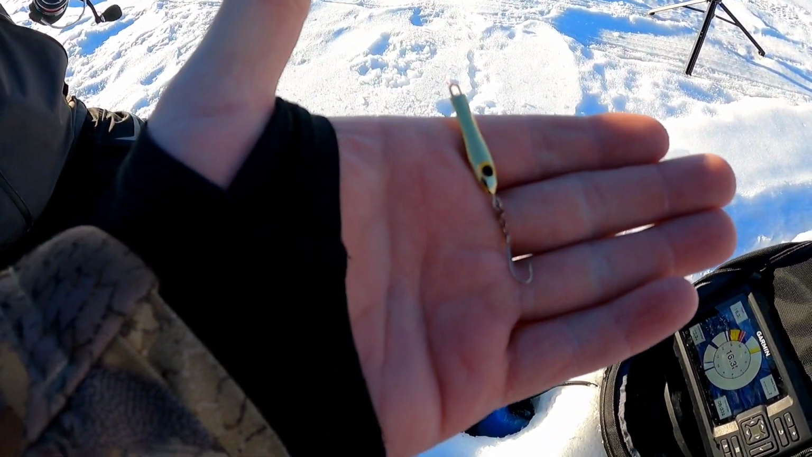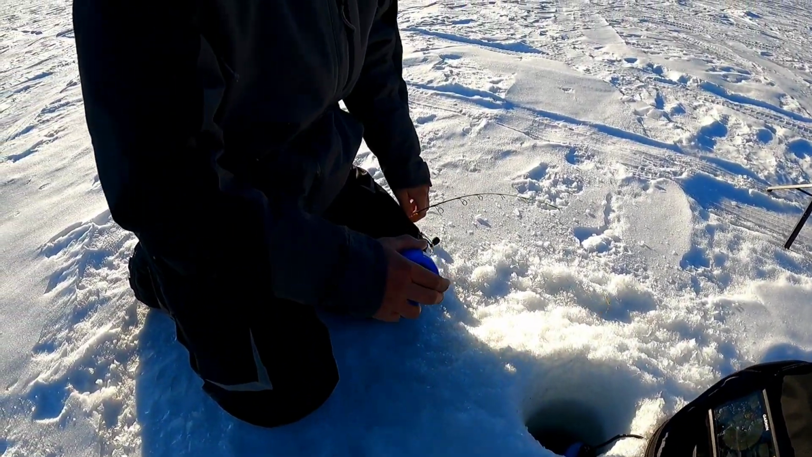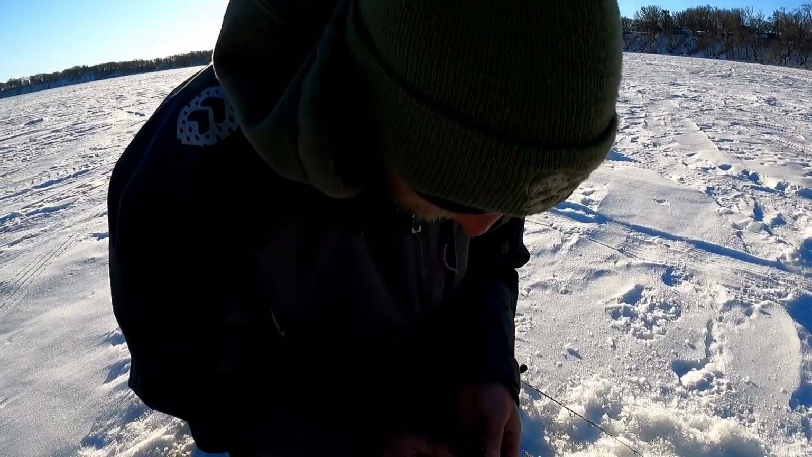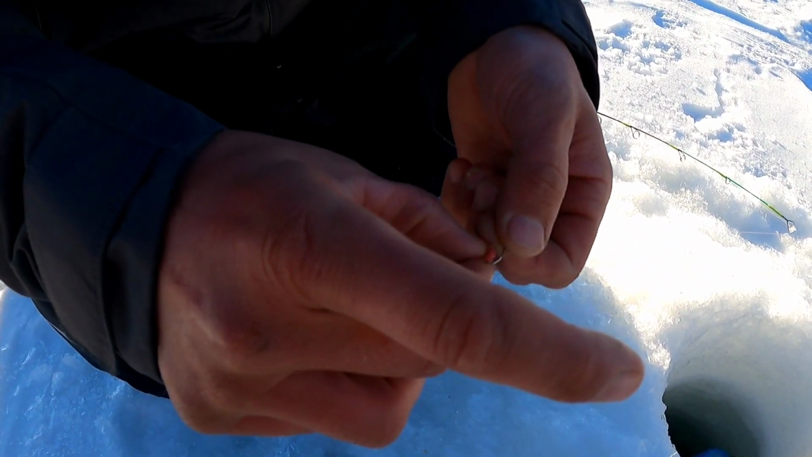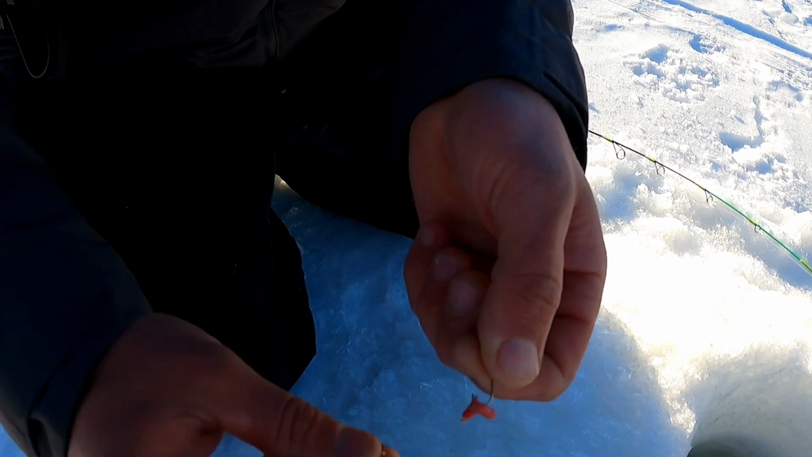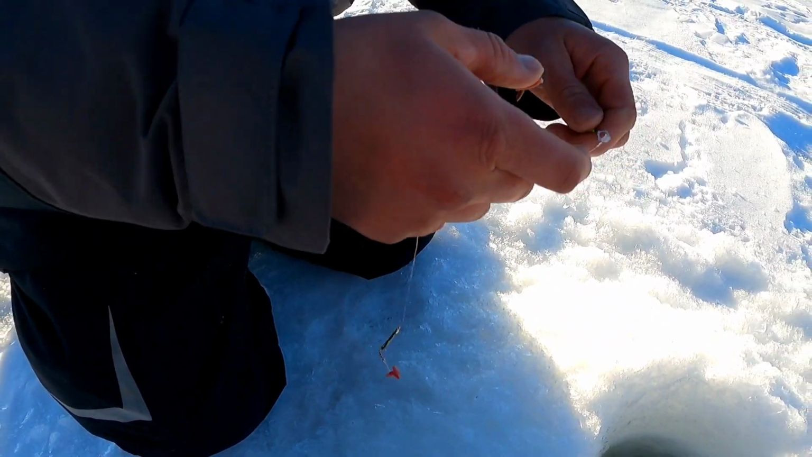Remember that. If you're getting fish to follow but they're not hitting it, most likely they took your spike off, because these fish are the kings of taking your bait away from you. That's why we try to put at least 2 or 3 on every time. 1, 2, and 3. Now we'll see what they think of that.